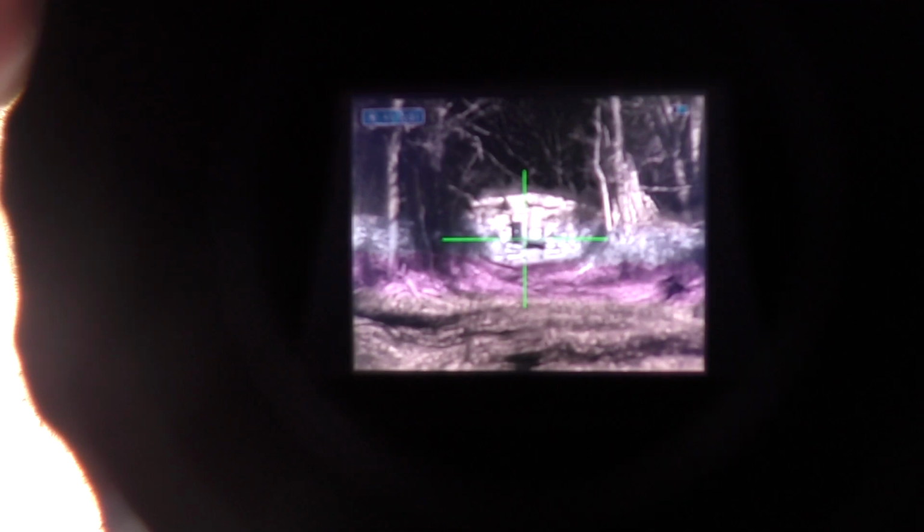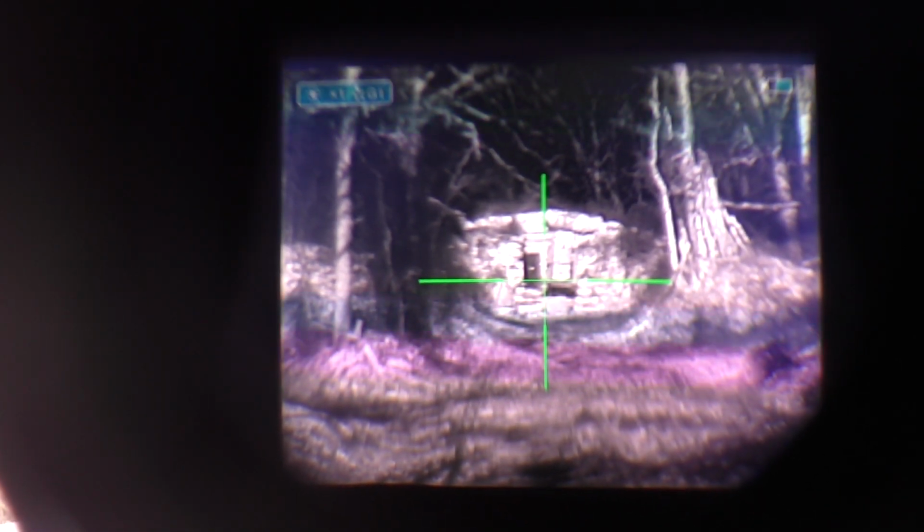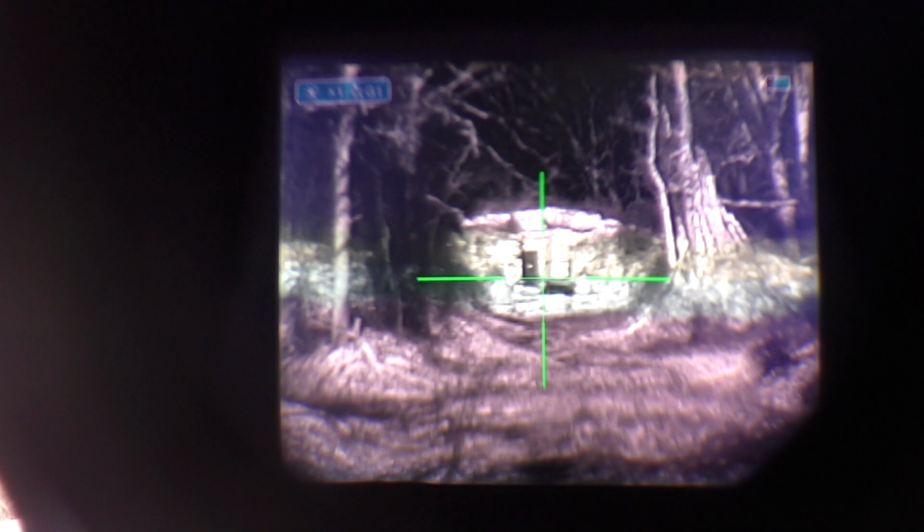Okay, here we are at 100 yards with the Hogster Stimulus, and what I'm trying to illustrate to you here are the 2 various target setups down there. One on the right of the crosshairs in the upper quadrant is a mixture of targets and you really can't make anything out there, and then on the left I have that white target backboard with the hot hands in the center of it, and you can make out an aiming point.